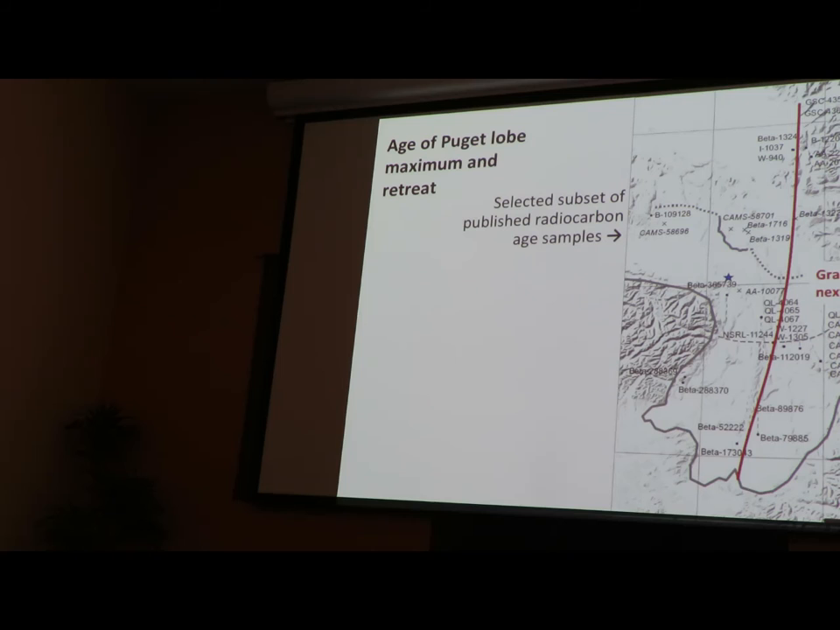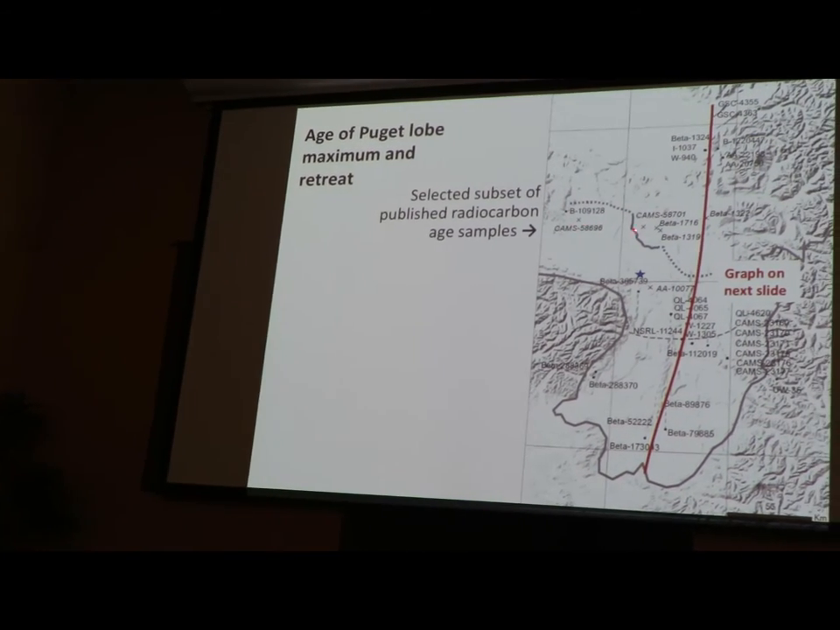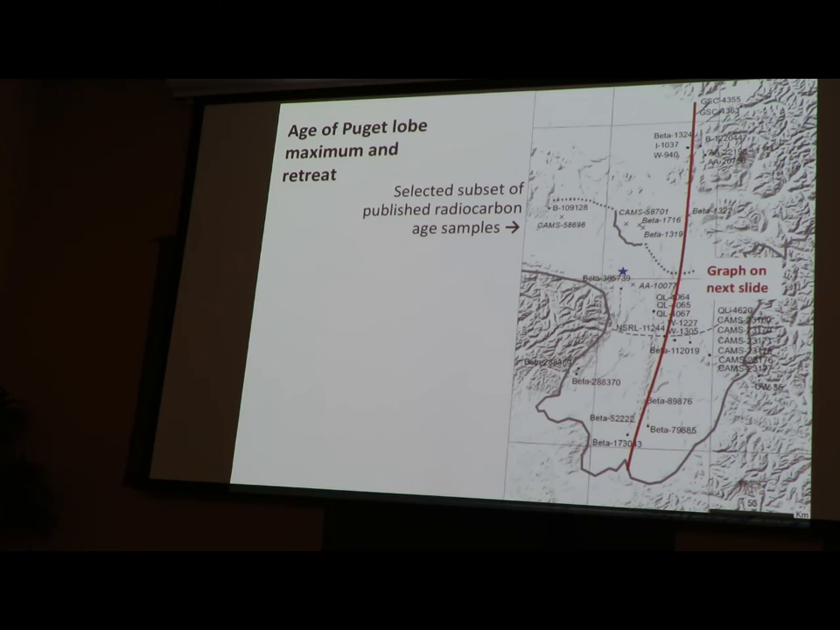We can look at the ages here, and this is a map showing the extent of the Puget lobe at Port Townsend. The X's are a selected subset. I'm parsing the data very strongly here. Published radiocarbon ages. Mostly I've ignored lots and lots of shell ages and a few pond scum ages. And I'm going to plot them on a north-south graph, north to south.